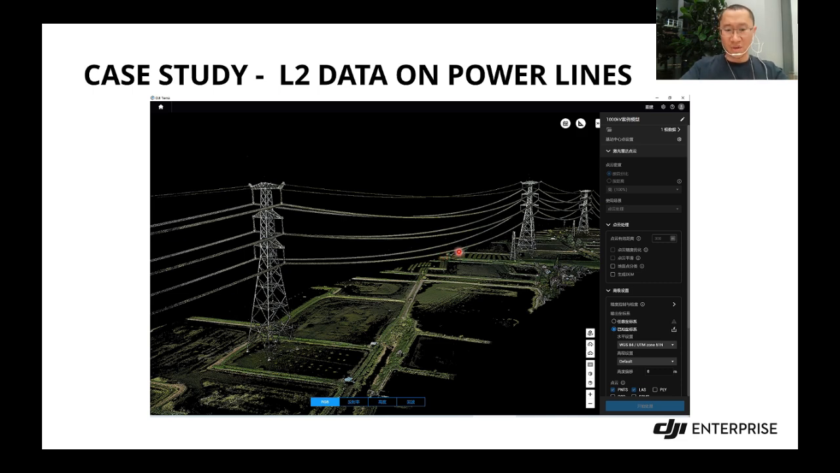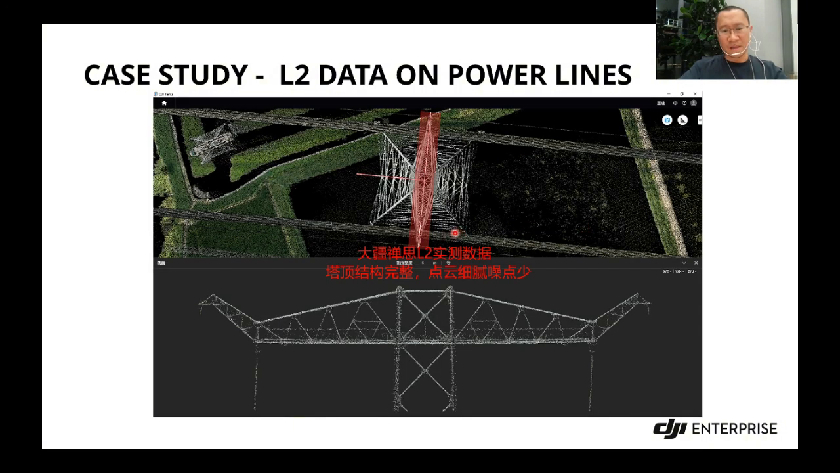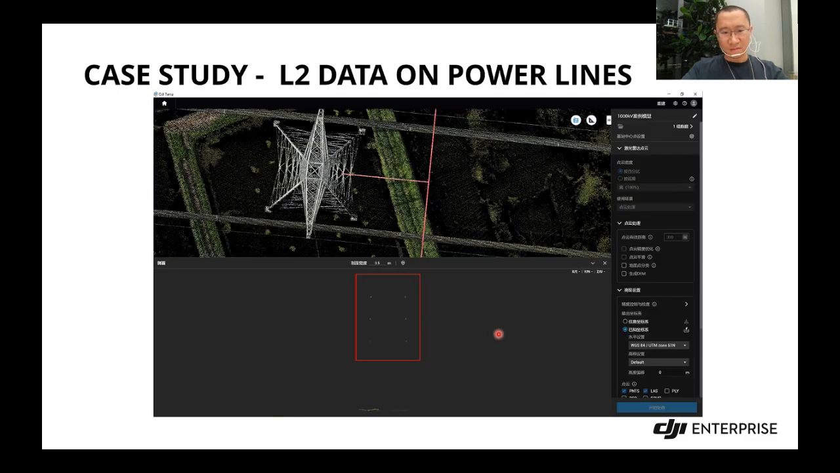But you can see in this case, we have a very complete data set. After the classification, you can see the power lines are very complete. Okay, let's make a cross section. You can see the power tower head is very complete, and even the small structures, very amazing. I have to say, I haven't seen this data set before. Really amazing. Let's make another cross section. Each small group: 1, 2, 3, 4. All 4 layers we have collected very completely.